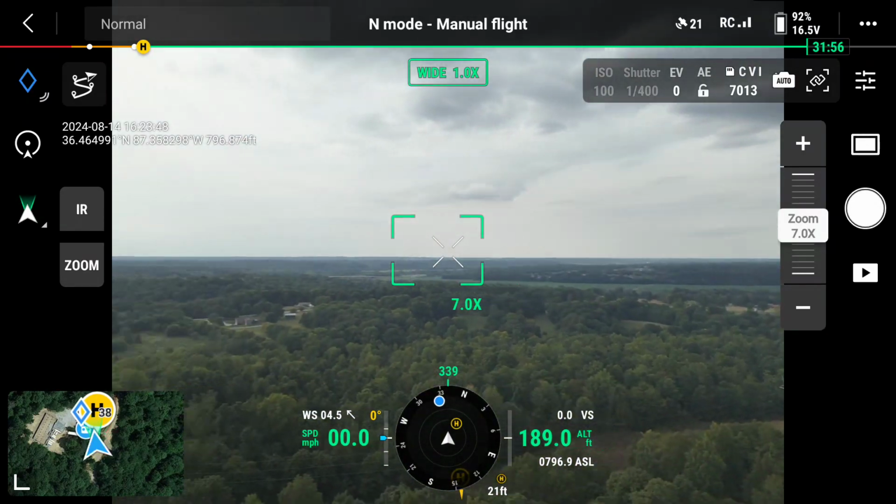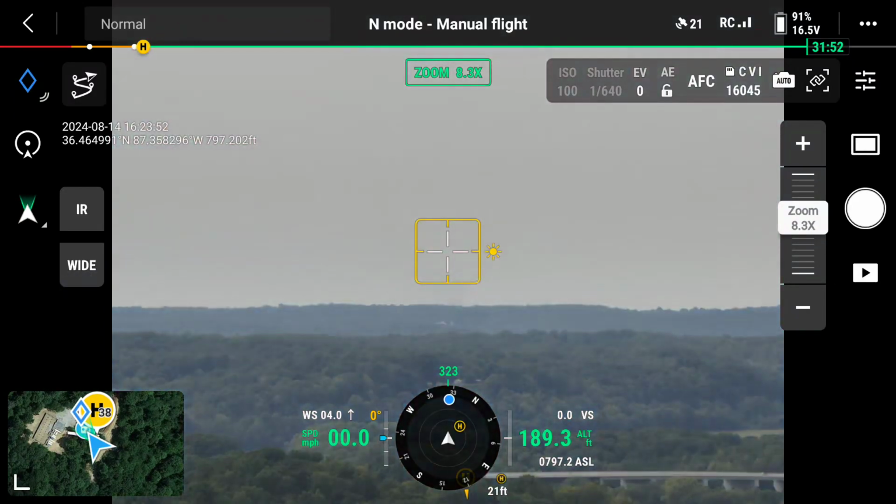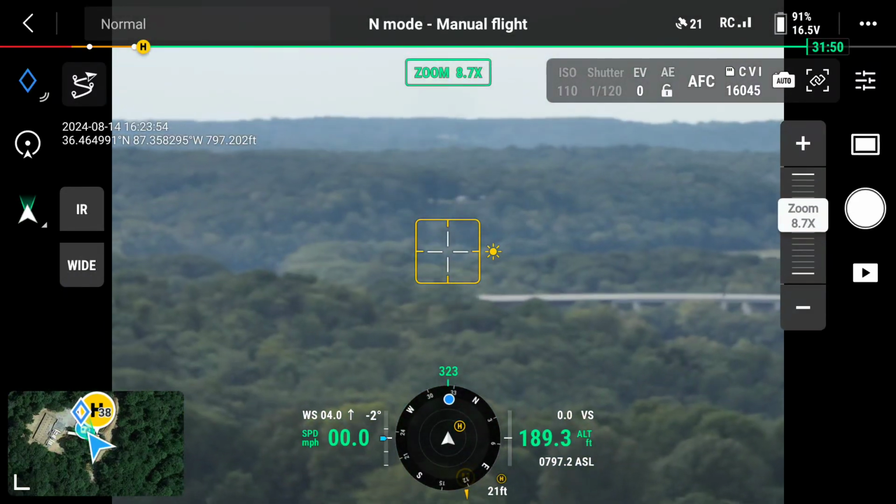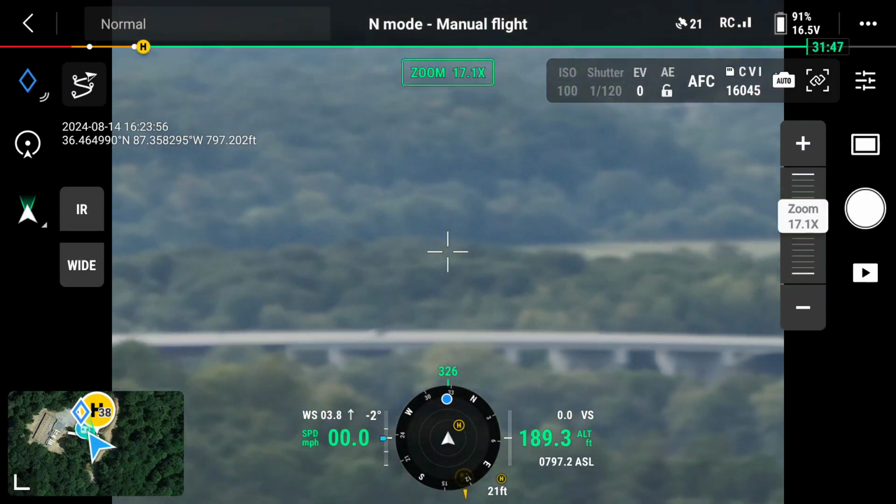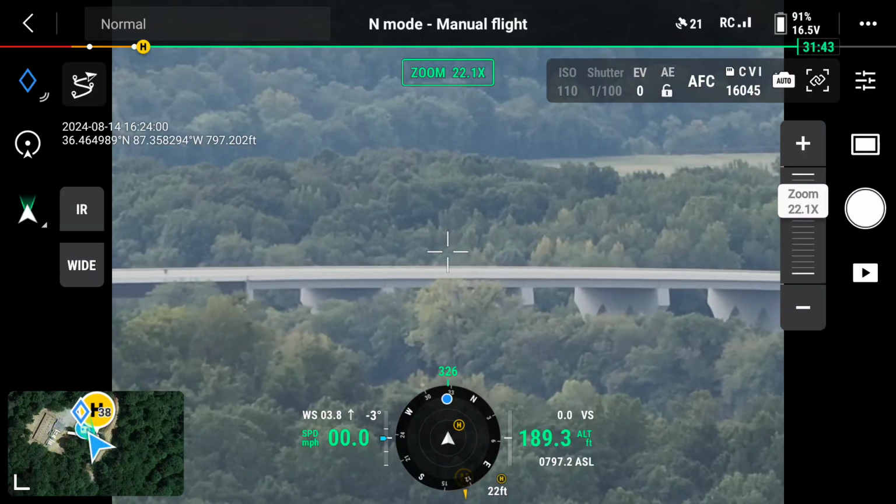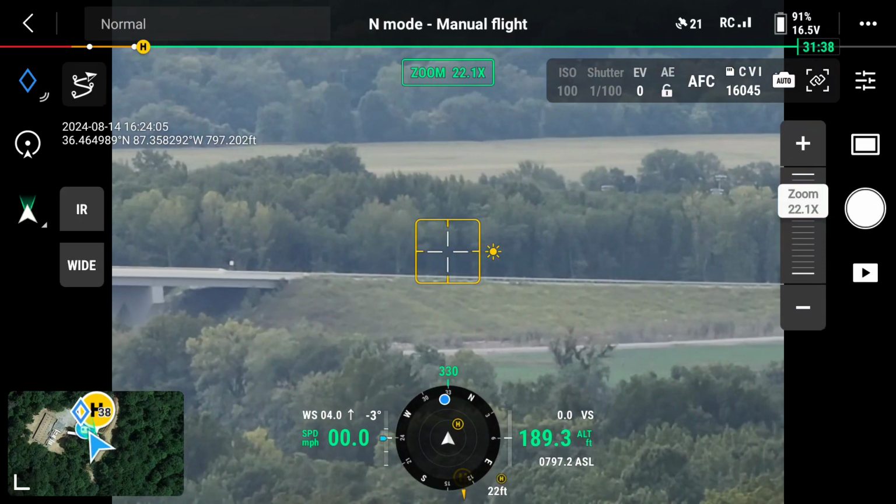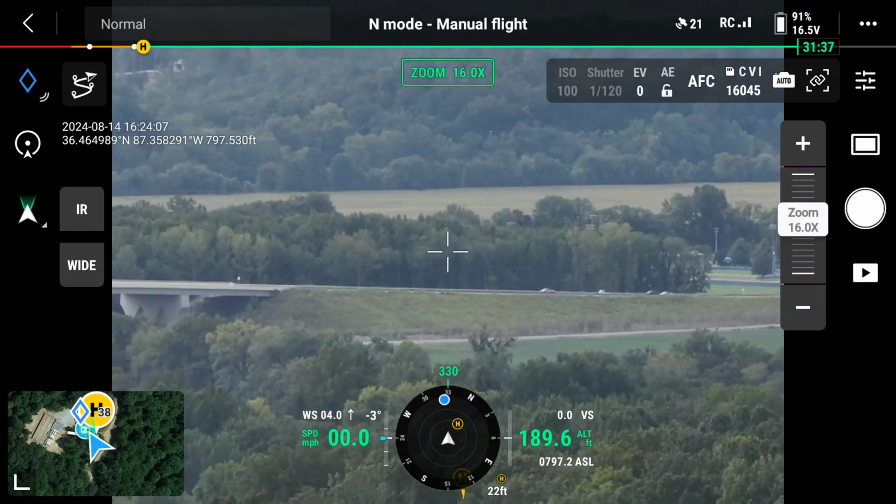So I came out here the other day and played around with the zoom camera. That bridge that you see there is a few miles away. It's probably 2 miles as the crow flies. We're zoomed at about 22x. That's about half of our max zoom.